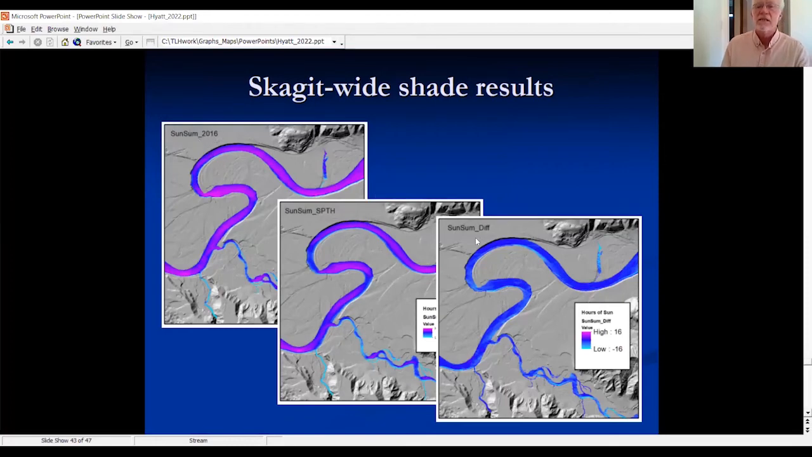The difference is going to show you where you get the greatest change between current conditions and optimal conditions of a site potential tree height uniformly everywhere. So I'm hoping that this sun difference raster can be useful to you folks in trying to pick out some opportunities for riparian restoration throughout the watershed.